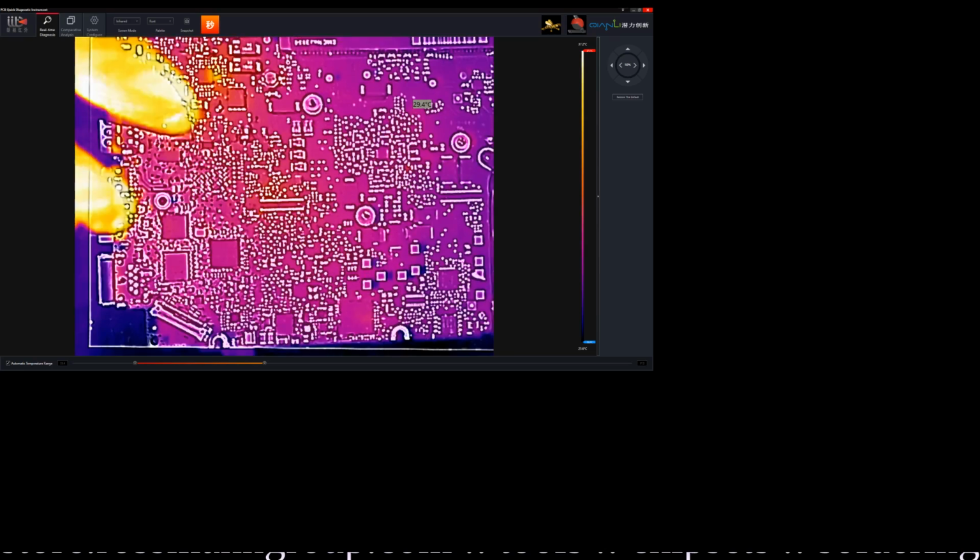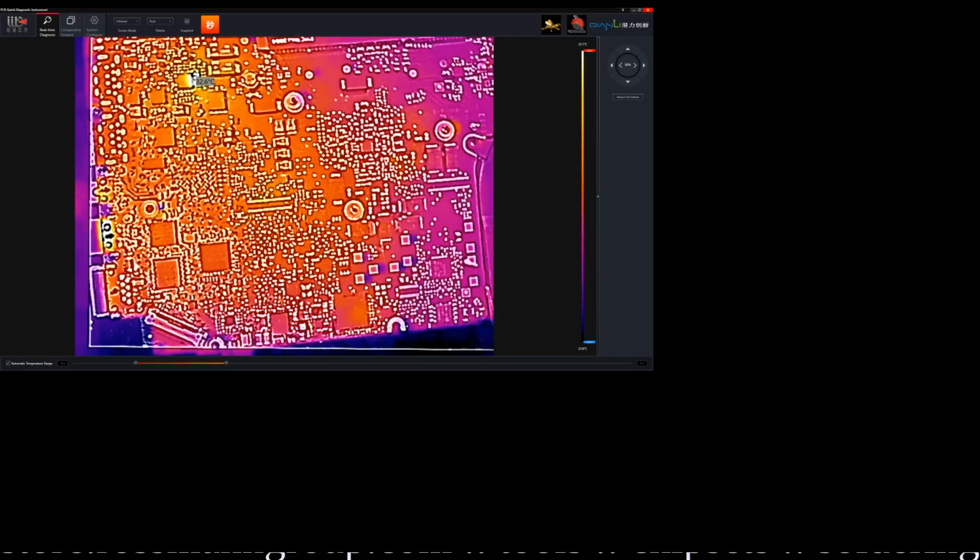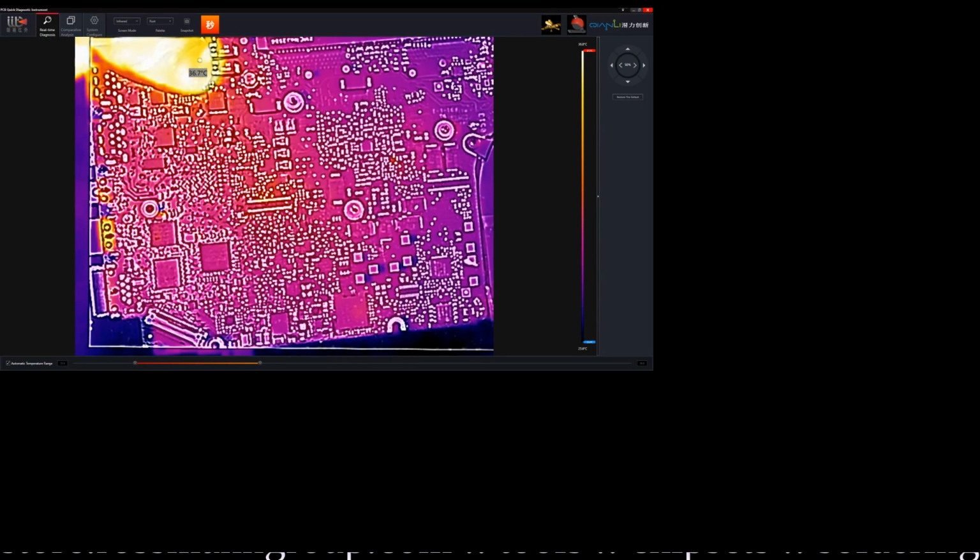All right, so now the only thing that's actually getting warm is this. But this is supposed to get warm. That's the charger I see. And that also doesn't have any path to PP5ES5, so that can't possibly be it. That's not the problem at all.